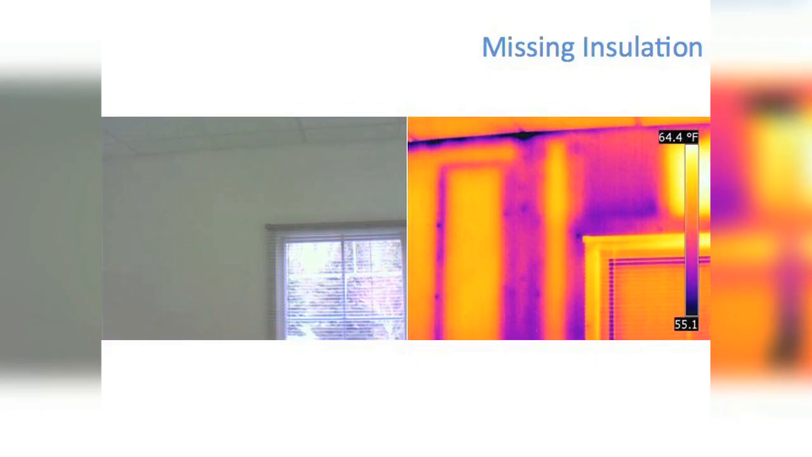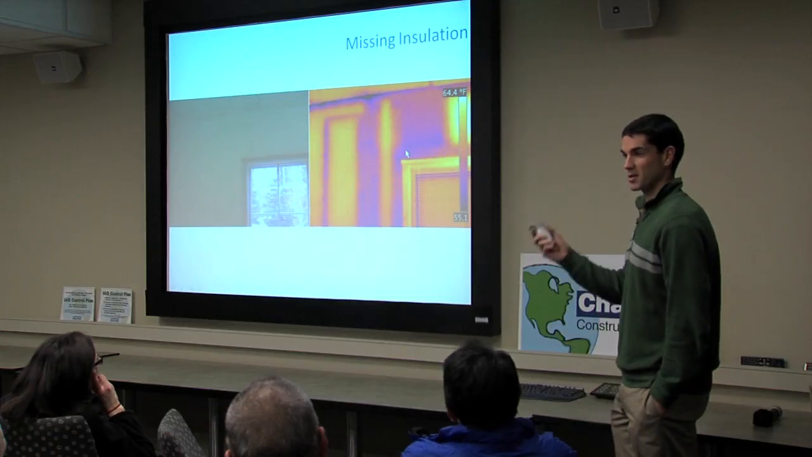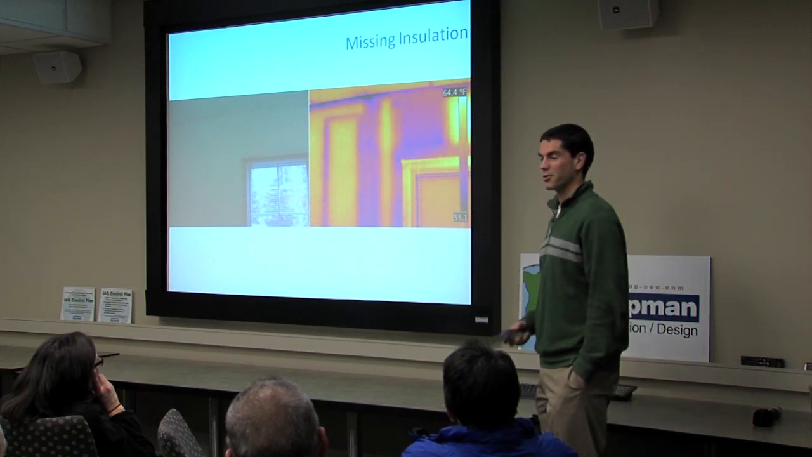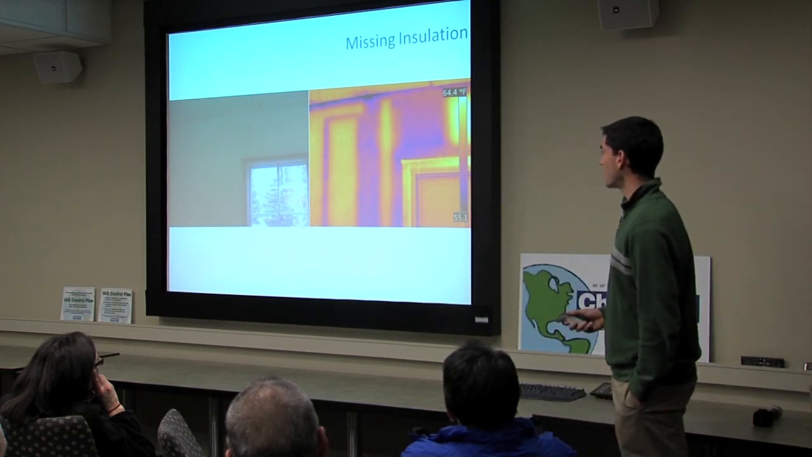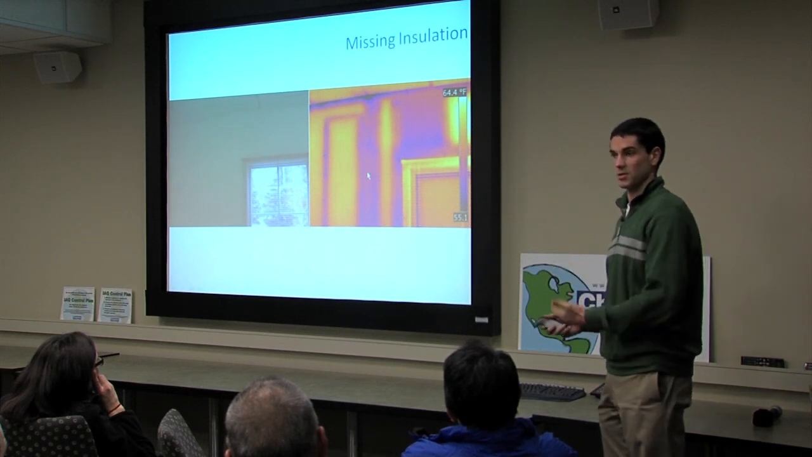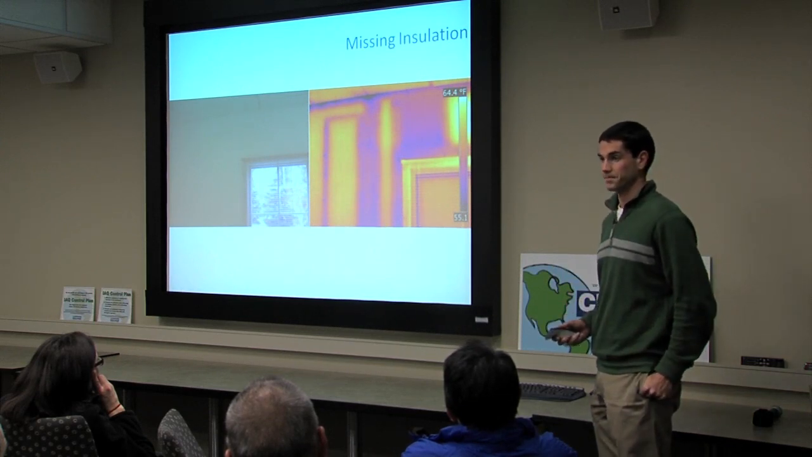So here's another case. Again, visually everything looks perfectly normal. This is just a small issue, but this is from the inside in the winter months, and you can see these two bays, for whatever reason, have missing insulation. Maybe something was pulled out to put a new window in, or maybe it was Friday afternoon and they ran out. Who knows? But you can pinpoint small areas of missing insulation, and this is basically cold air coming through.